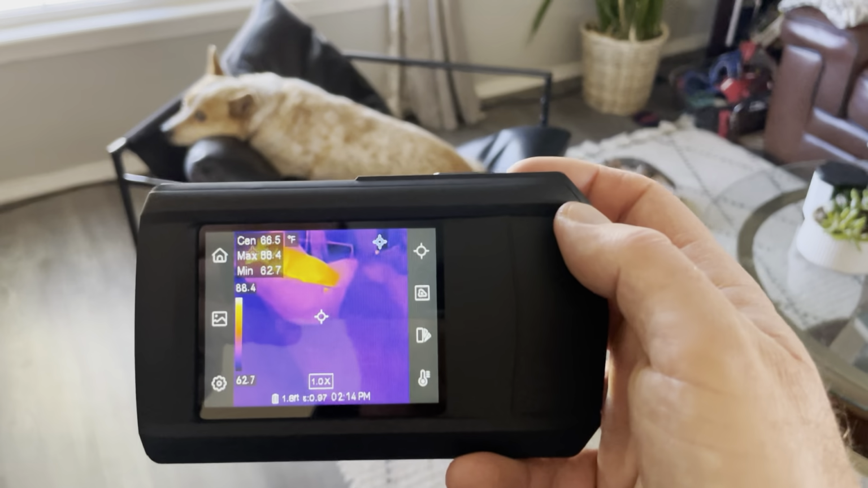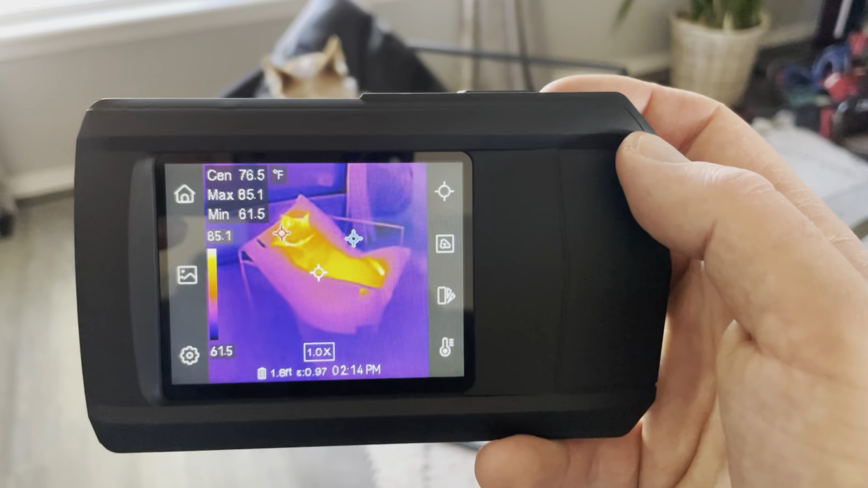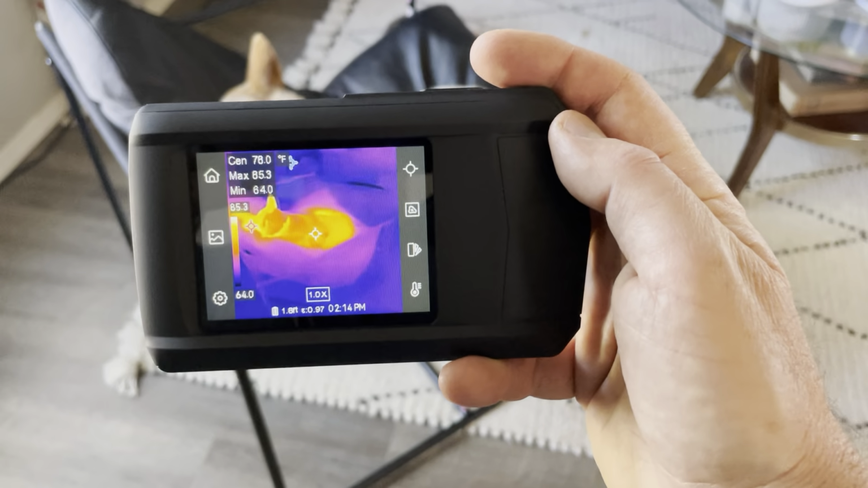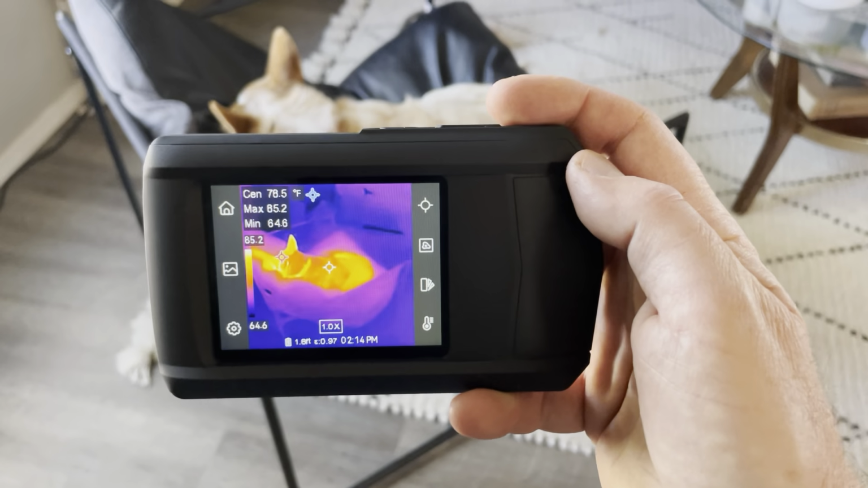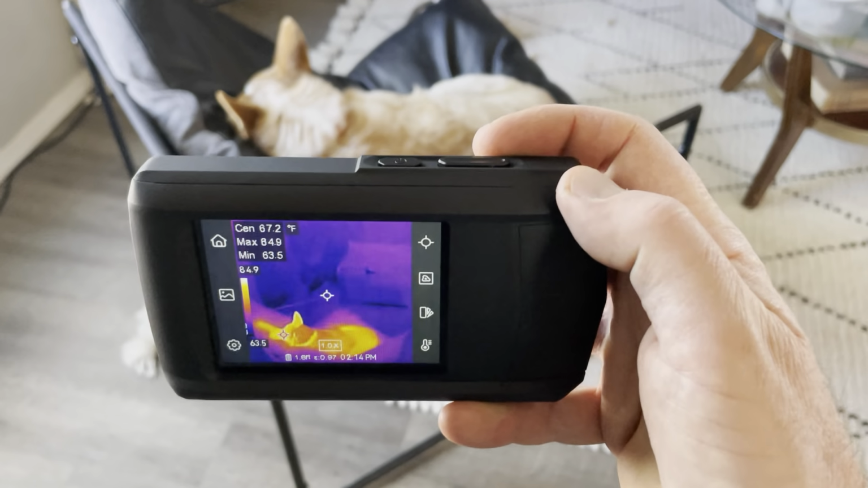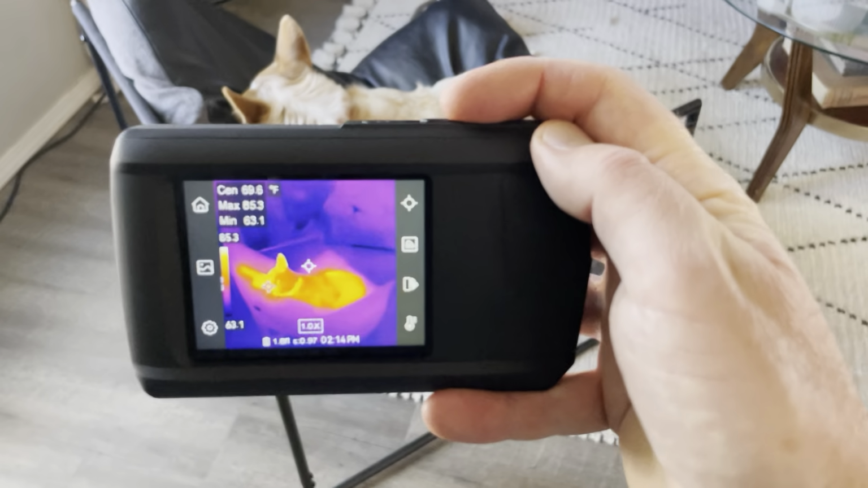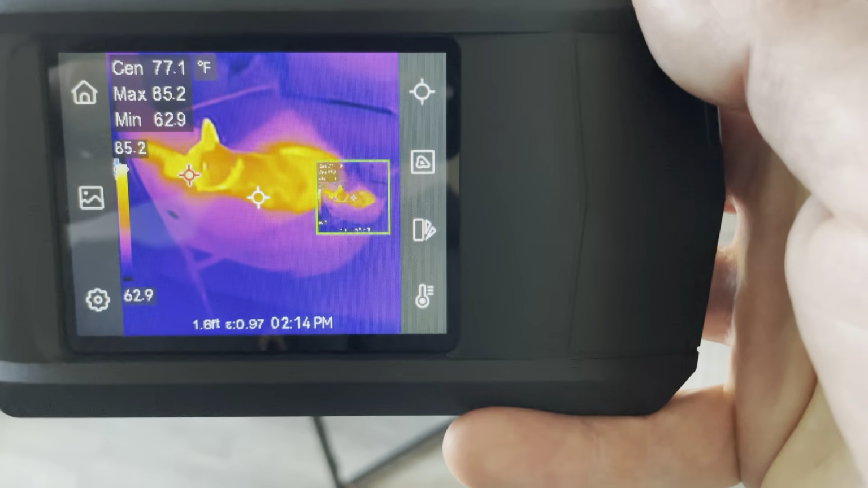Back upstairs, you can see that the camera picks up Aspen Dog's body heat just perfectly. And this gives us opportunity to check out another feature. You can actually do an image capture so you can show your client or just have some sort of record for the area that you're trying to capture. And that's where this little image capture button is going to come in handy. So I can push this, and as you can see, the image was captured over there.